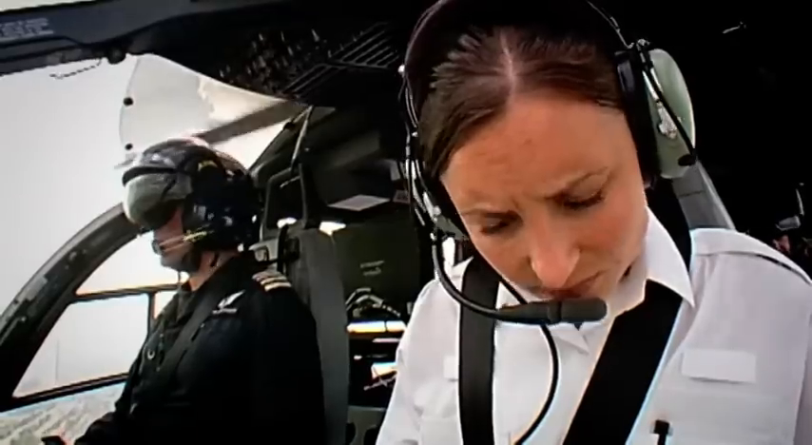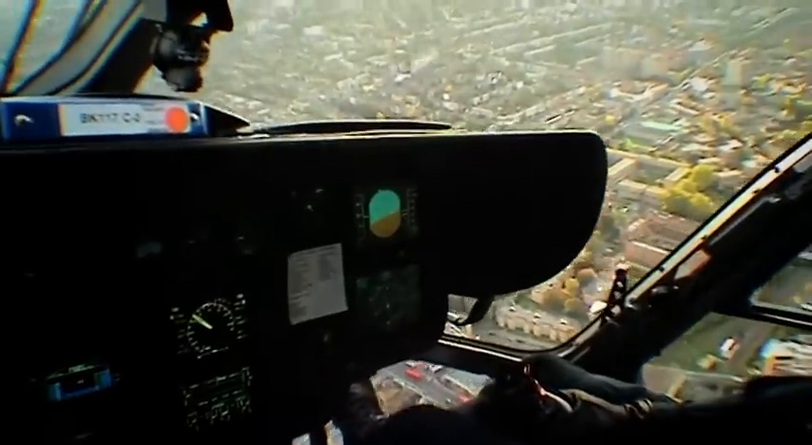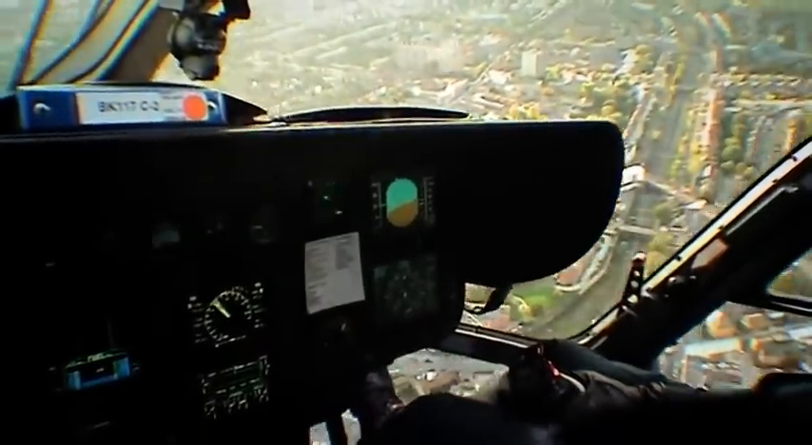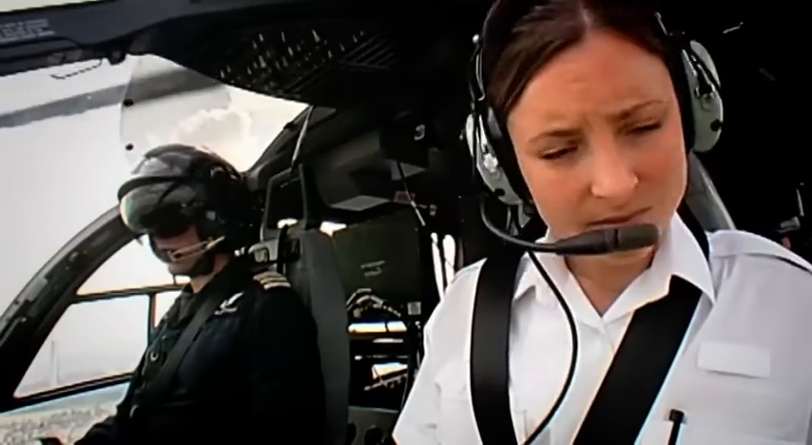The flight test for many is their first ever flight in a helicopter, and that certainly adds to the pressure and adds to the nerves. But what we're looking to do is see whether they can cope with that pressure, stay calm and focused.